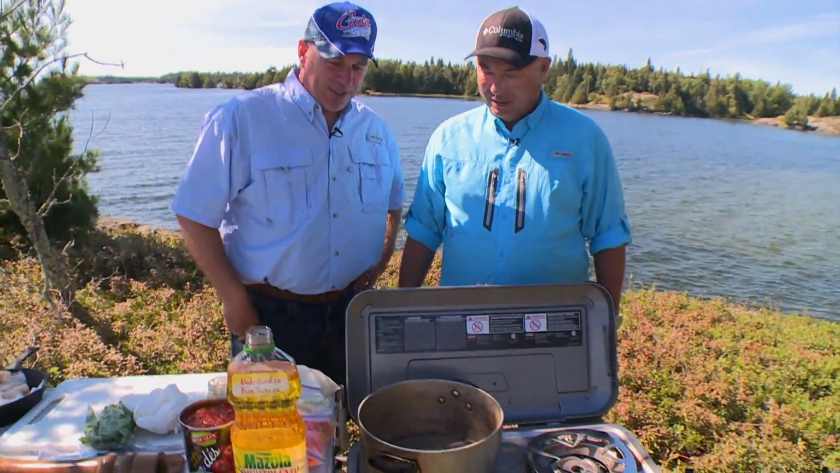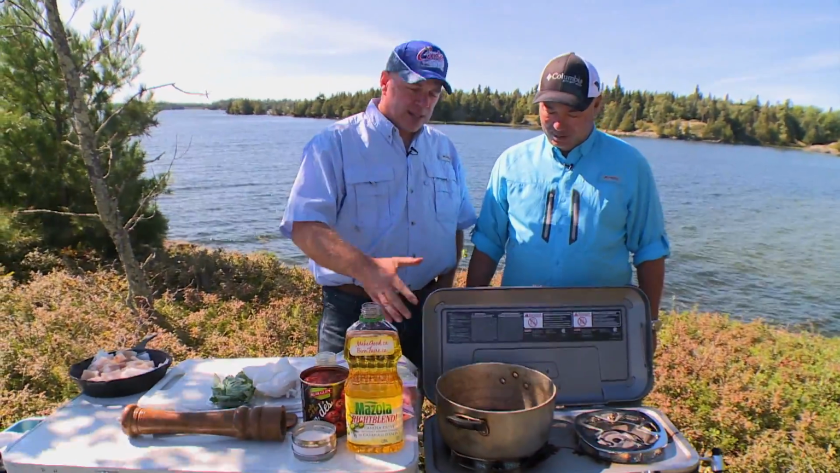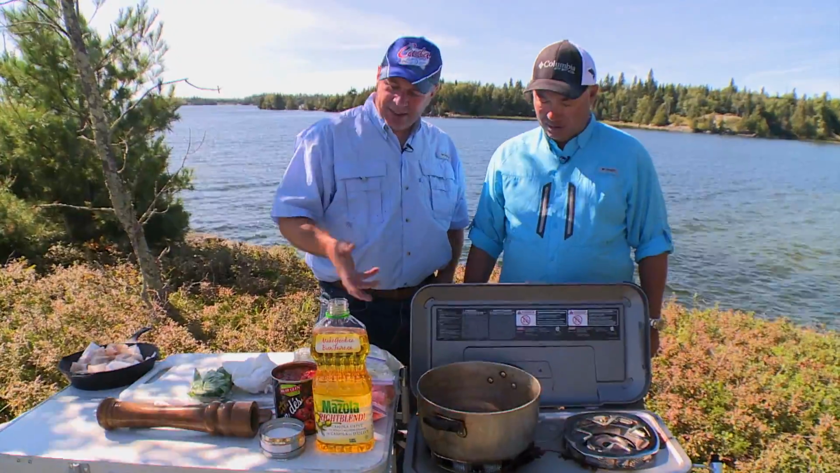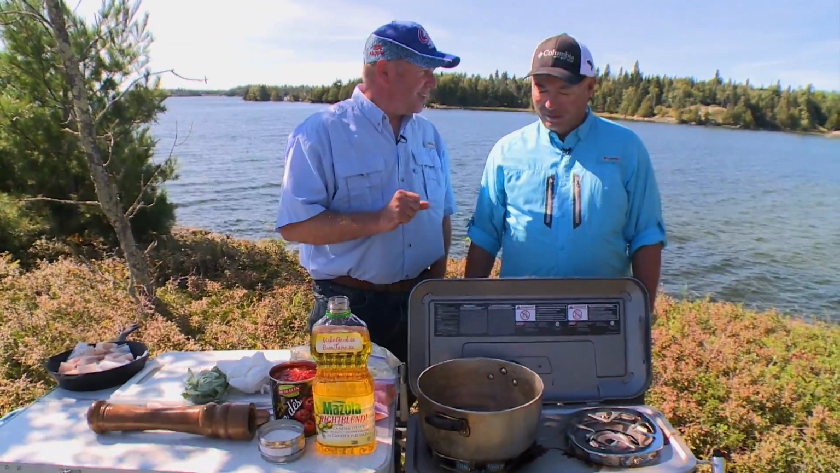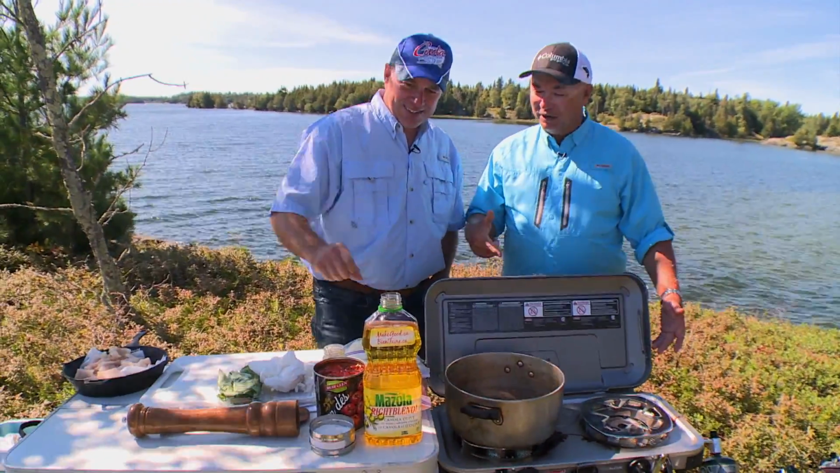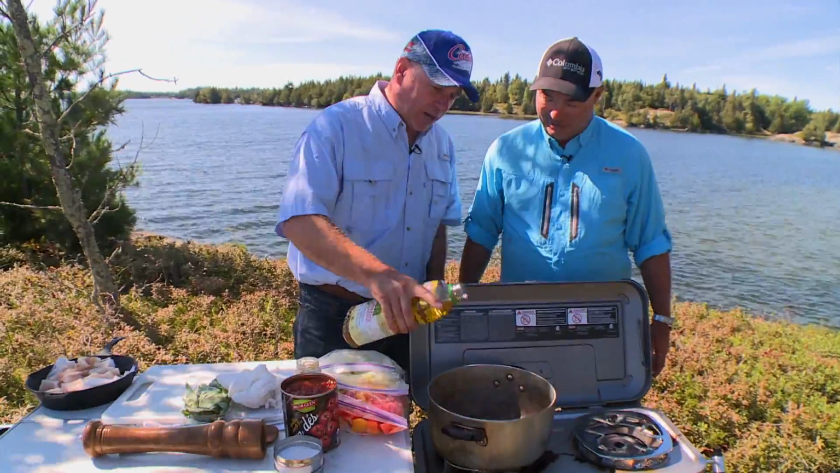So the one thing about this pot here is it's heavy. It's high-sided, but we're gonna be making a fish stew out of this. Okay. And I tell you, it is so simple. Well, you've got the heat going on this Gladiator stove. You got a crank. That pot is hot. Yeah. So, and this pot here can take it.